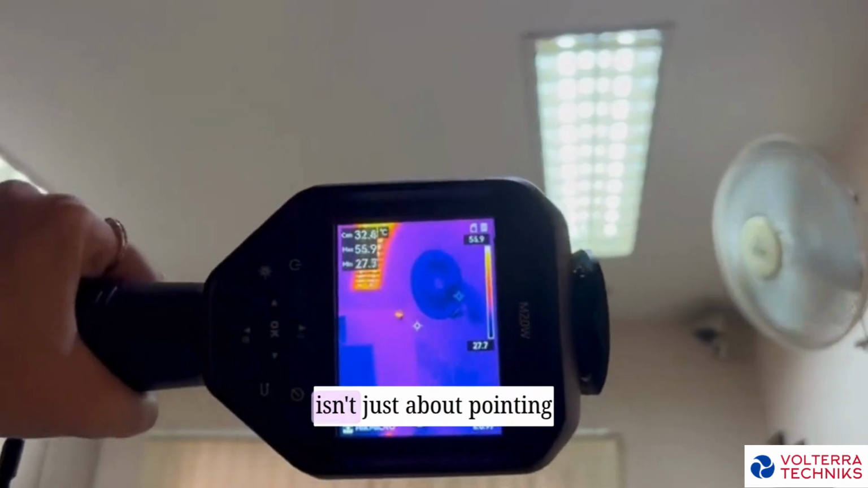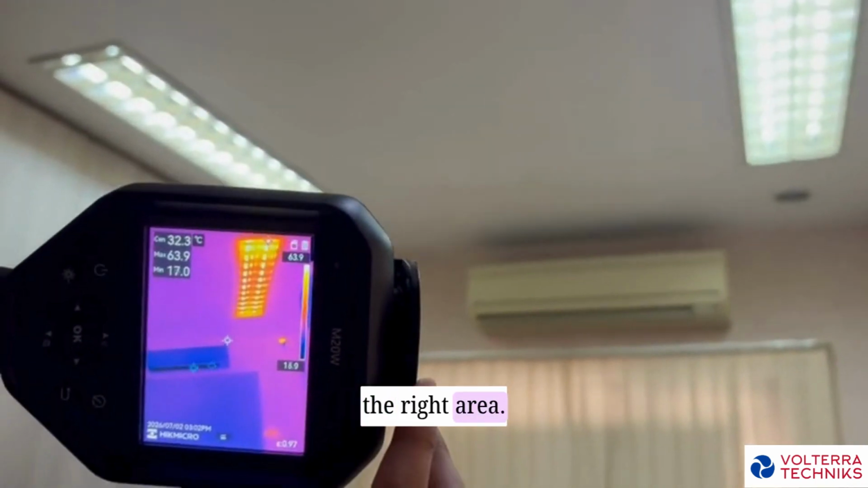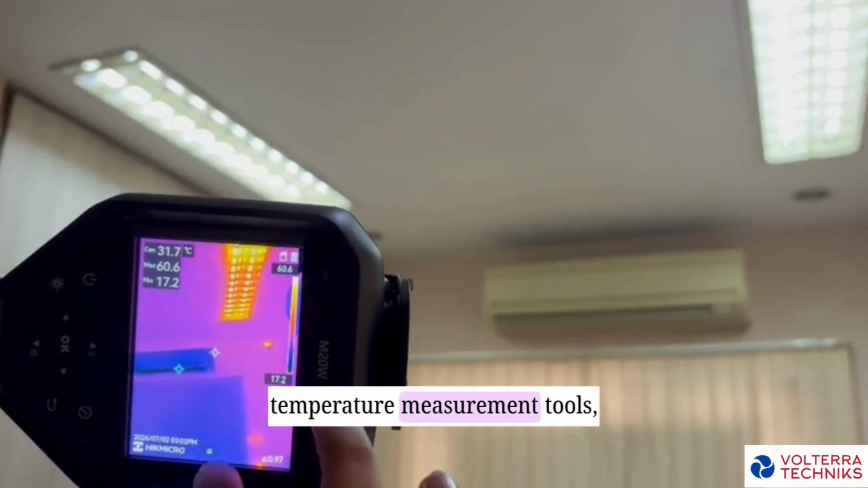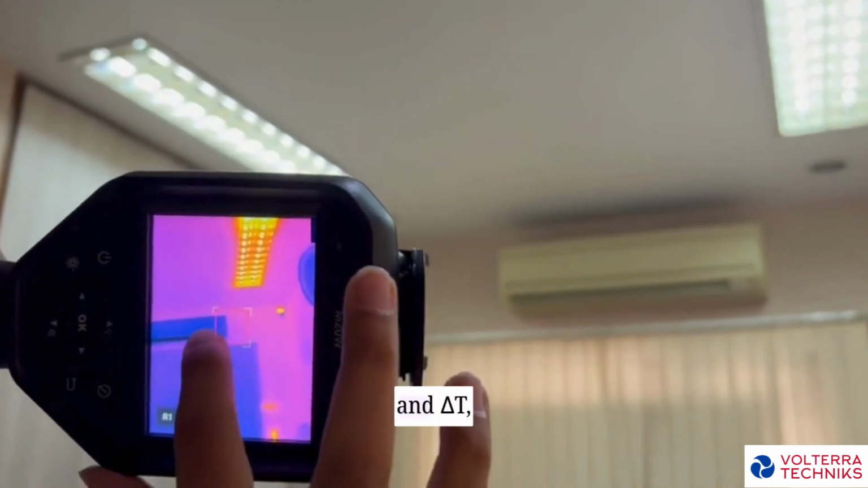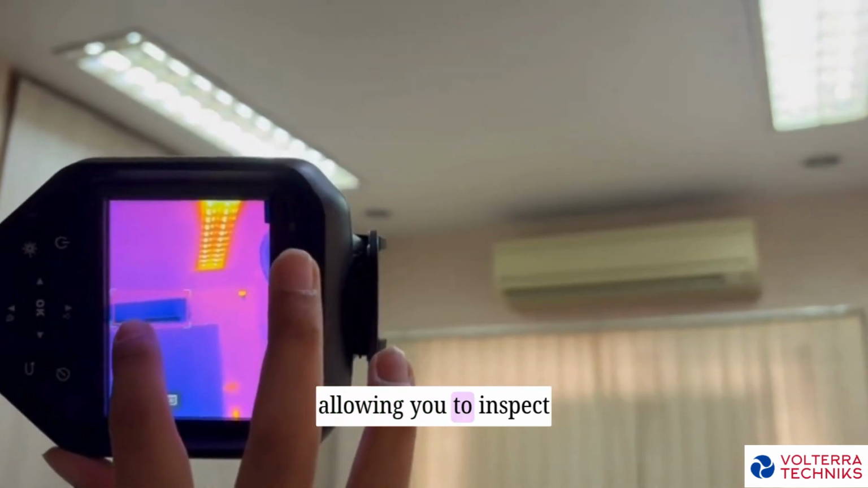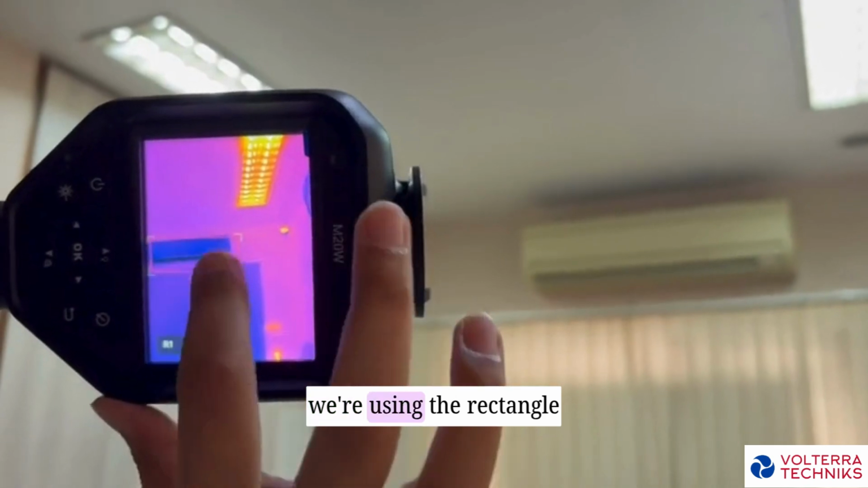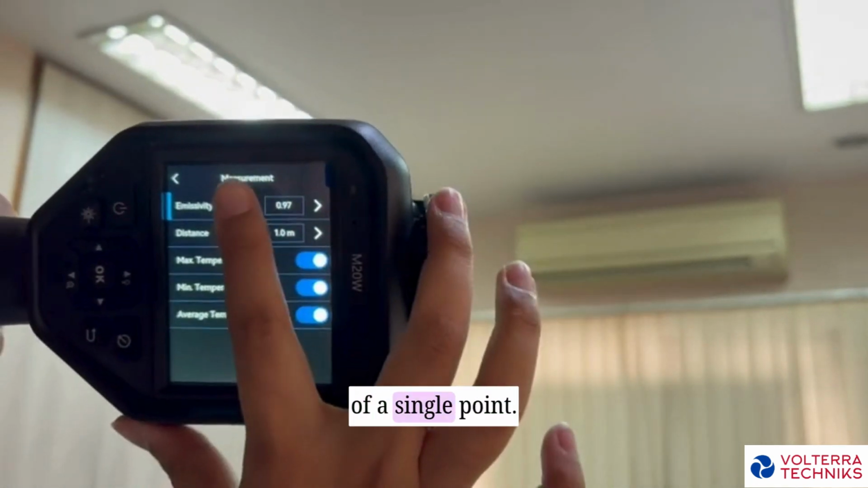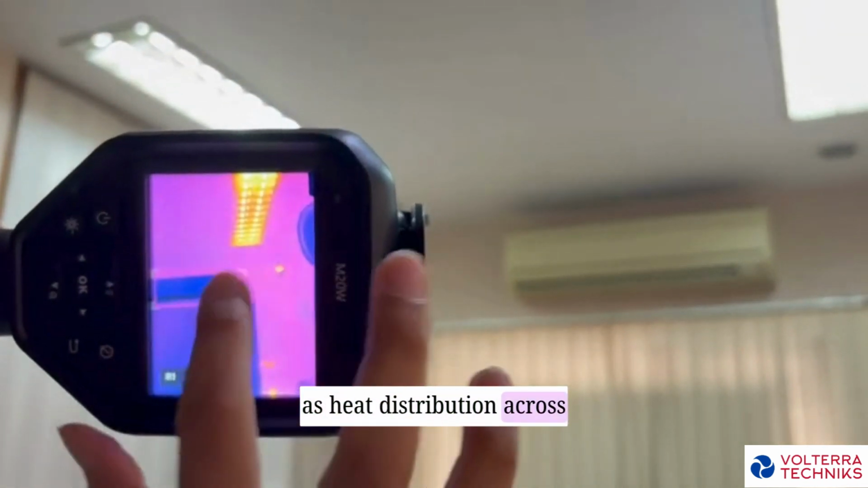Getting the right temperature isn't just about pointing a thermal camera, it's about measuring the right area. The M20W offers multiple on-screen temperature measurement tools, including spot, line, rectangle, circle, and delta T, allowing you to inspect components with greater precision. For this inspection, we're using the rectangle and circle tools to measure larger areas instead of a single point. This provides a clearer understanding of heat distribution across the target.